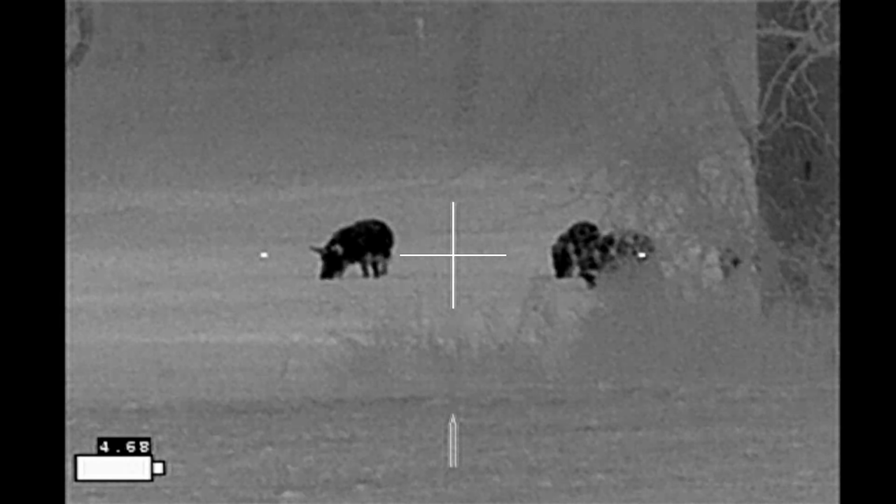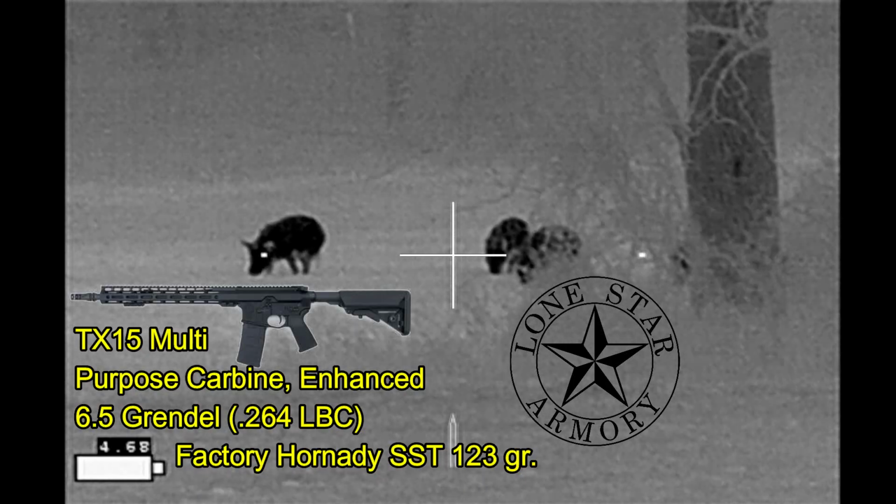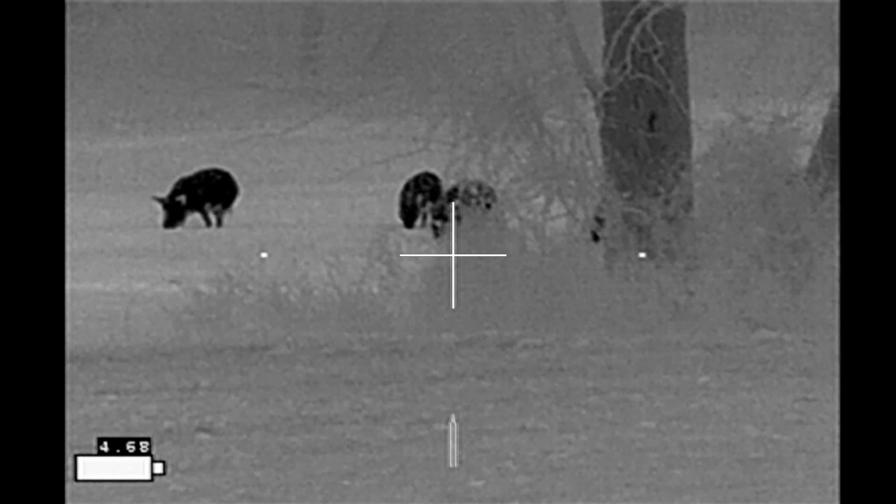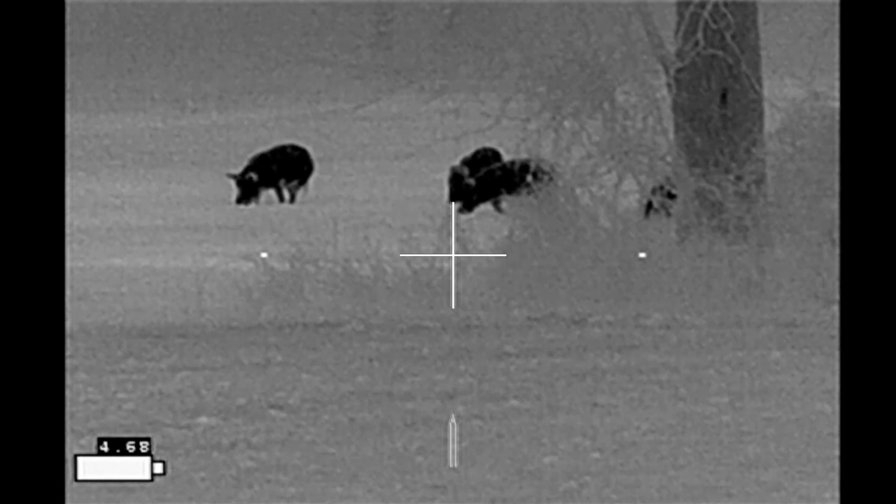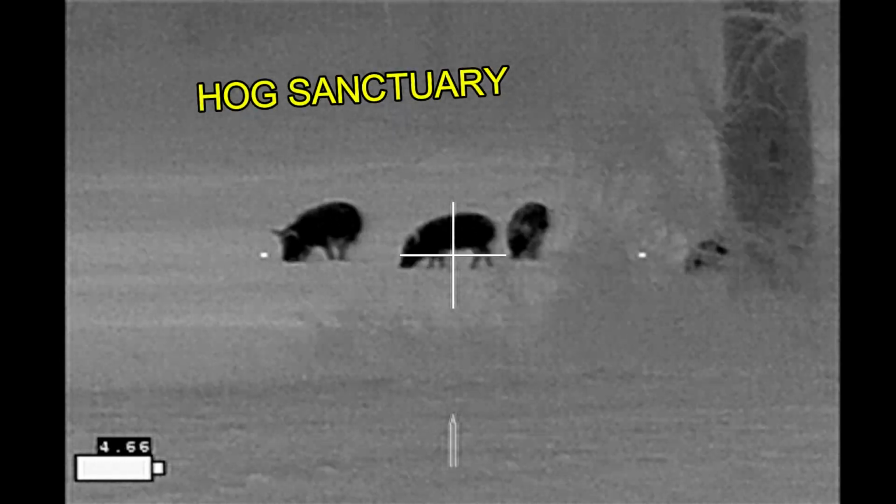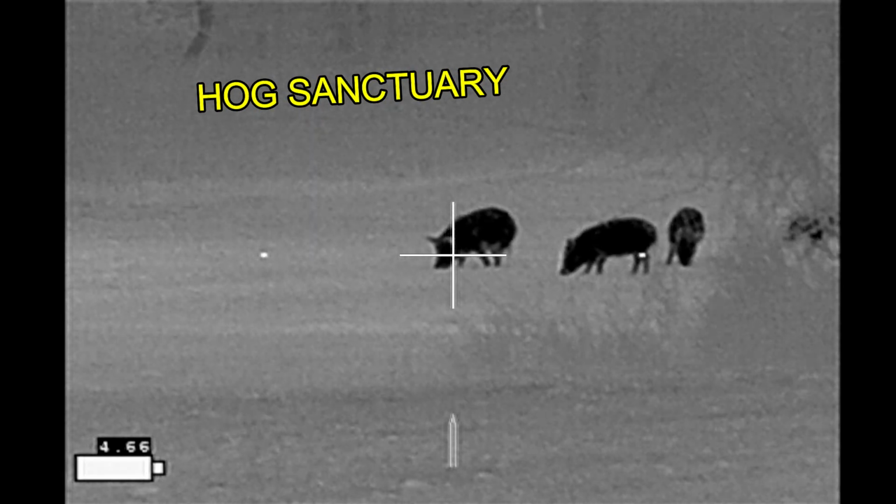And I'm shooting my Lone Star Armory TX15 multi-purpose carbine enhanced. And I'm shooting factory Hornady SST 123 grain ammunition. Now the reason why the hogs are here is that they have some good grub on a recently sprouted winter wheat field that they don't have on their side of the fence back here in the hog sanctuary, which is where they came from, and the direction in which they will eventually try to go.